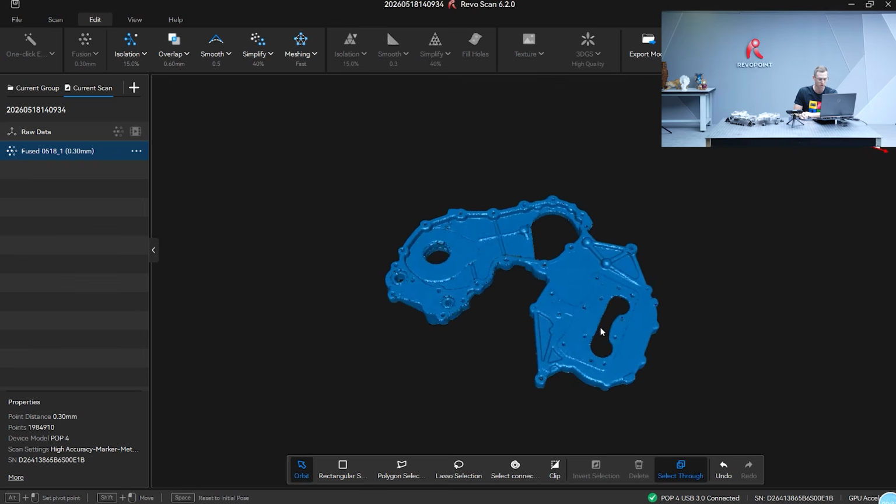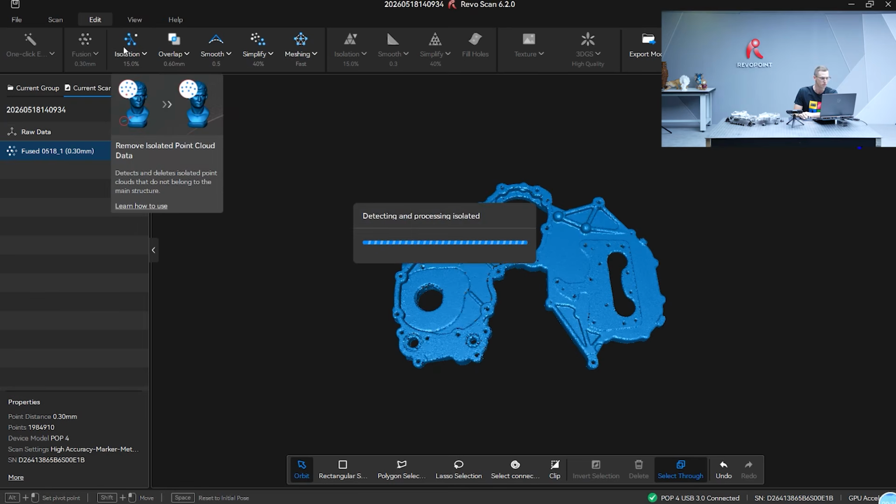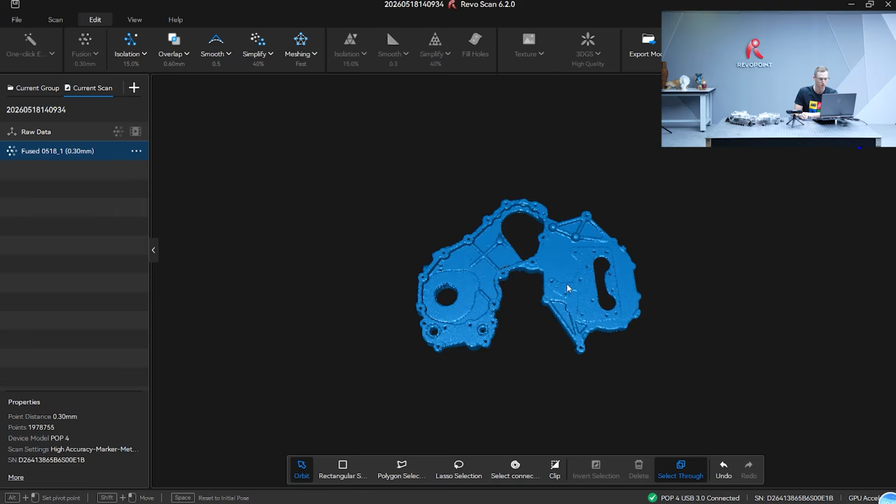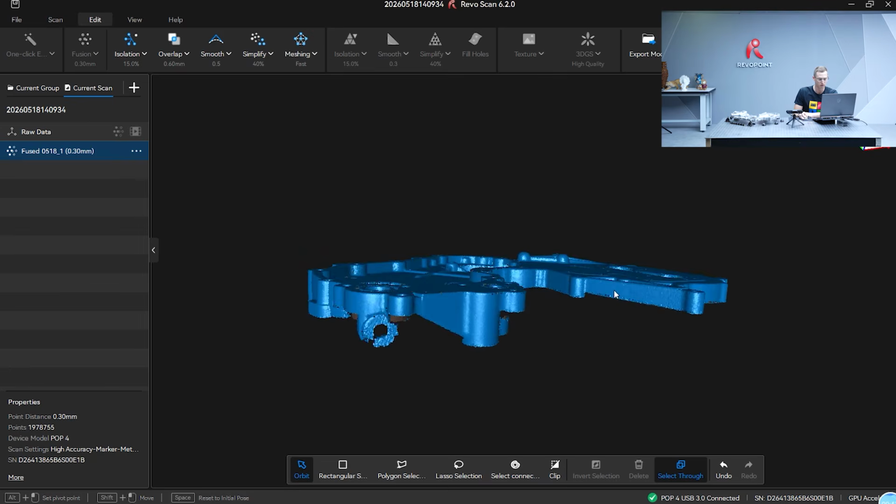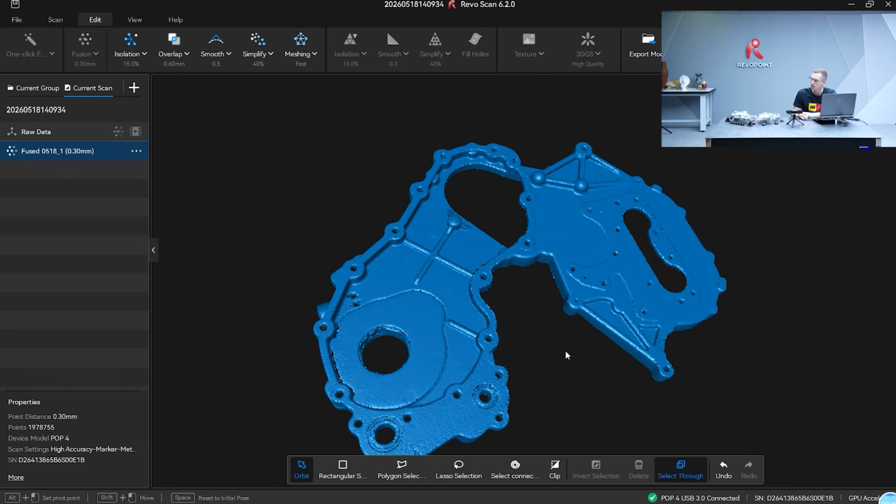Click the orbit thing again so you can rotate it around. And now let's go ahead and hit isolation. Pretty nice, clean it up pretty good. So now we just need to go ahead and start the other side.